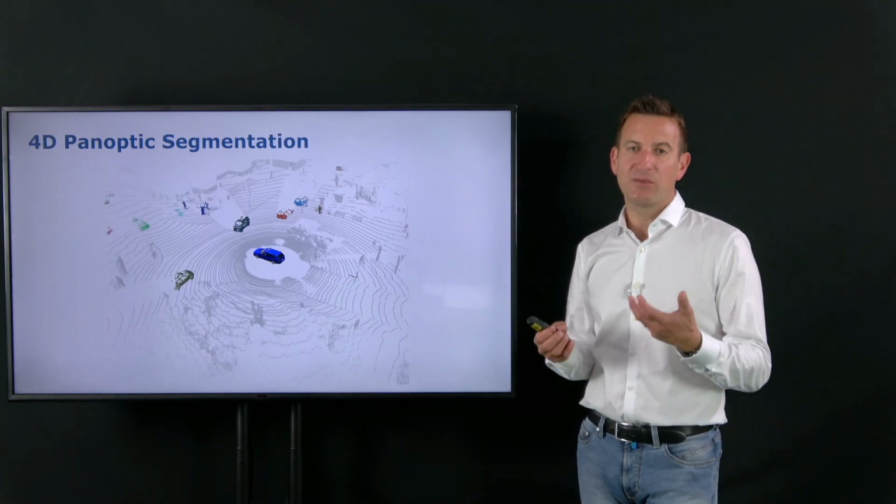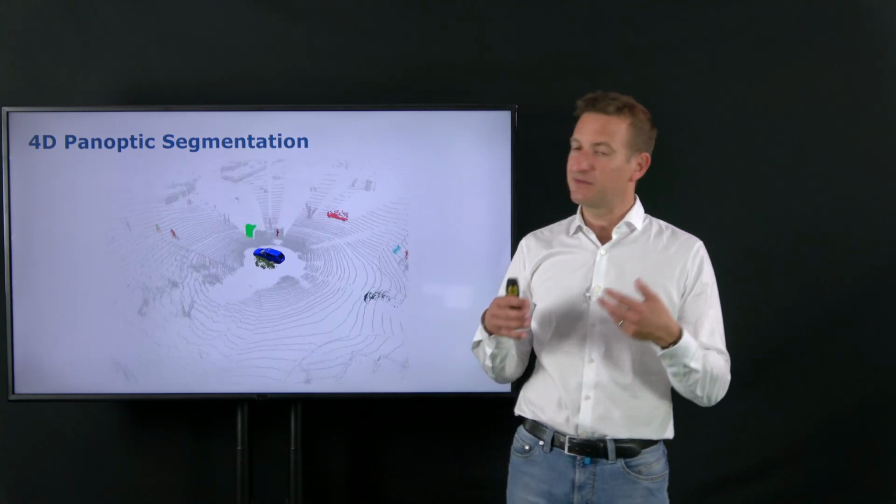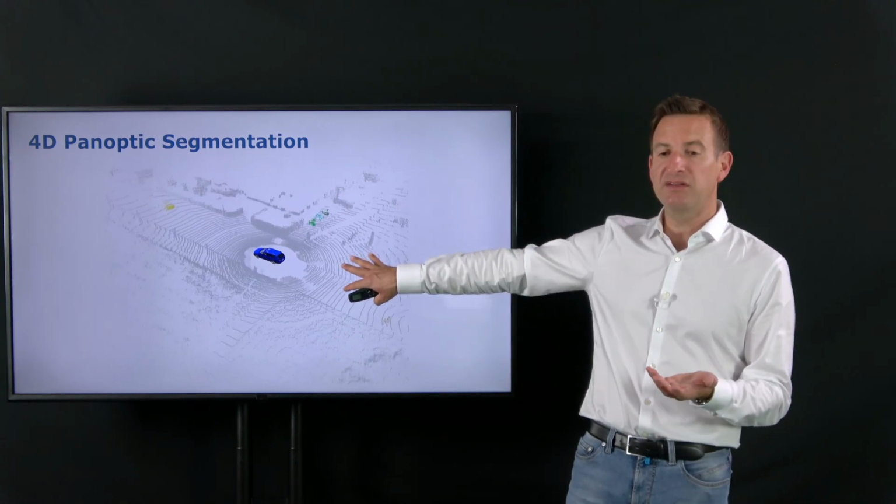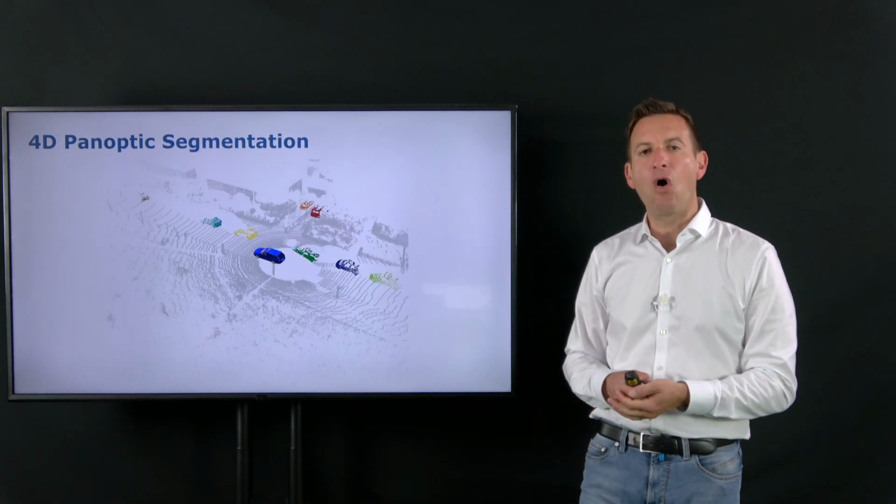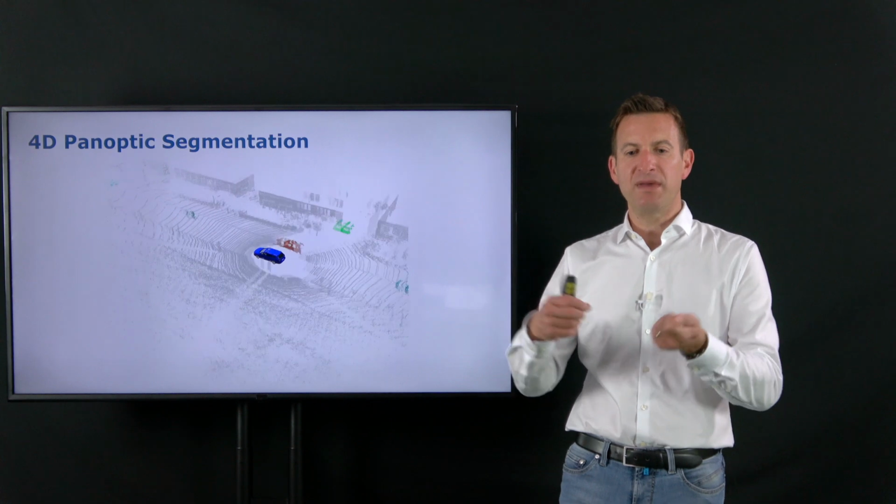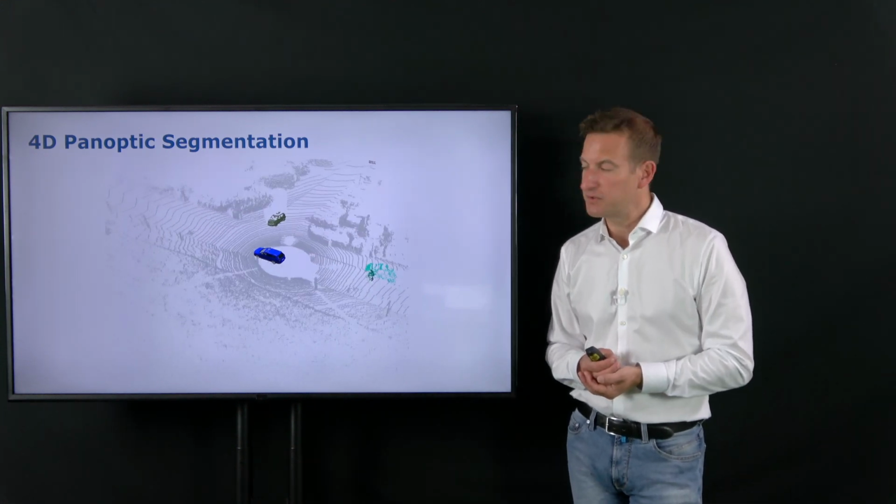And this leads to the fact that we can actually perform 4D panoptic segmentation. So we have the semantic segmentation of the scene, which is not depicted here. Here only the instances are shown, where you see that the tracks have consistent color over time because the vehicle is able to make the correct data associations based on this 4D approach.